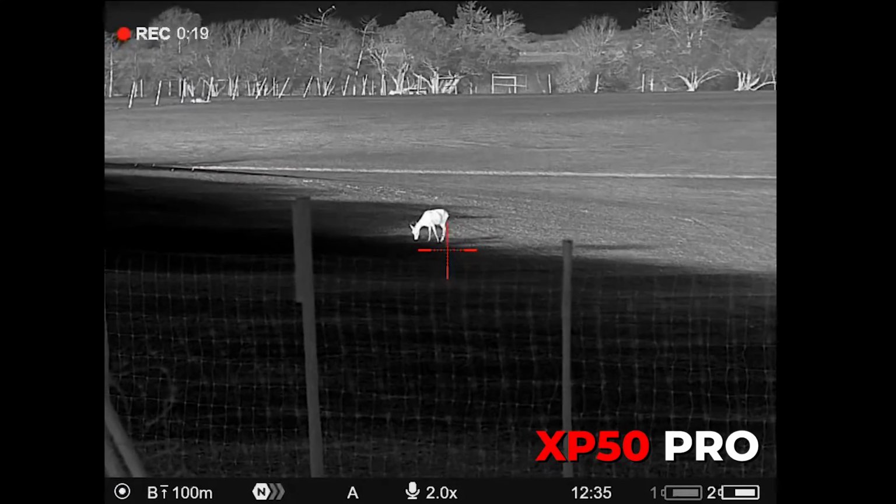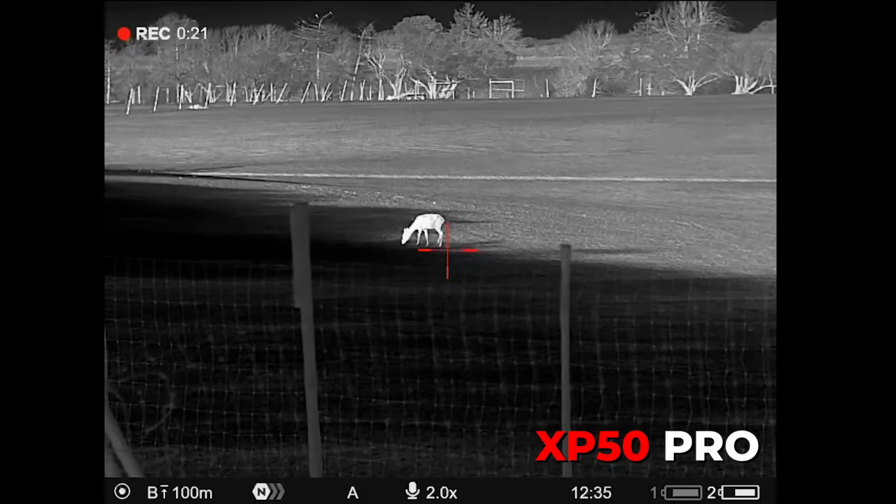So that brings me on to some uses. For example, with the XP, you get a bigger field of view clearly because you're on ×2 magnification. And as you'll see from clip 1, there's a red deer. Okay, it's a hind, and we're looking at her.